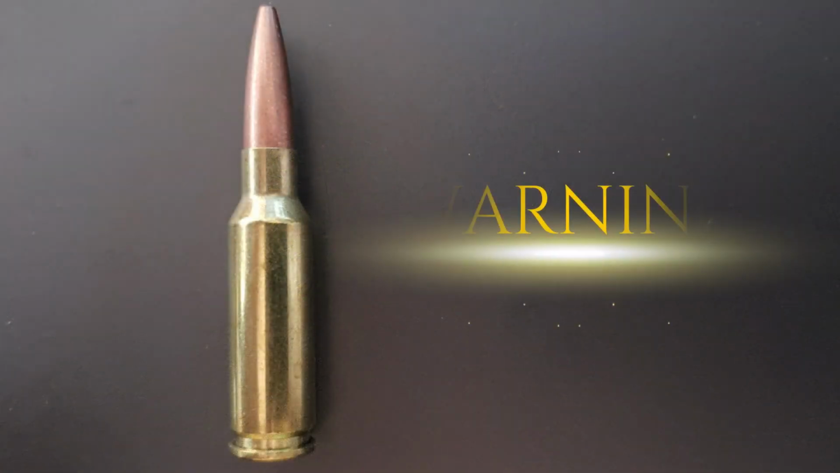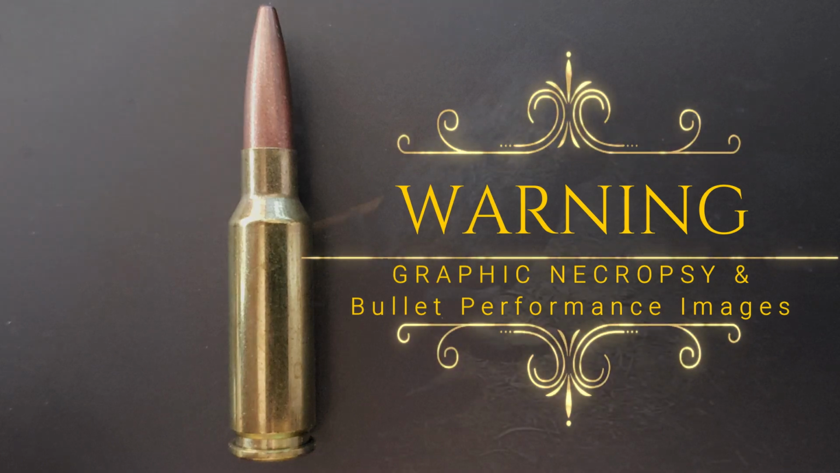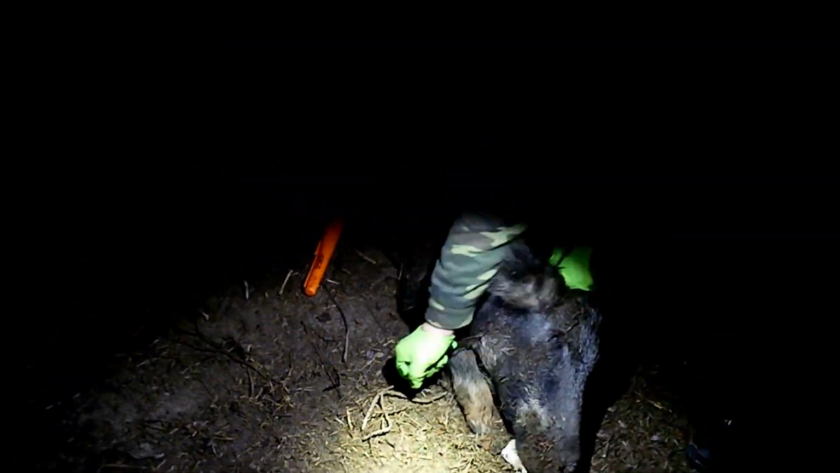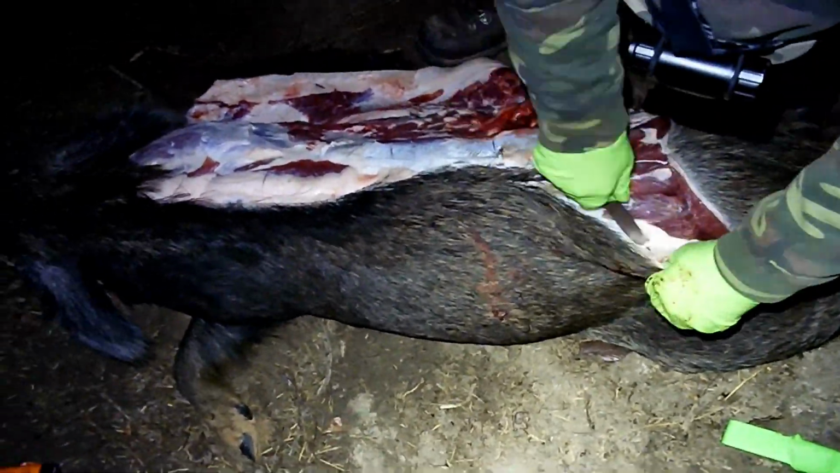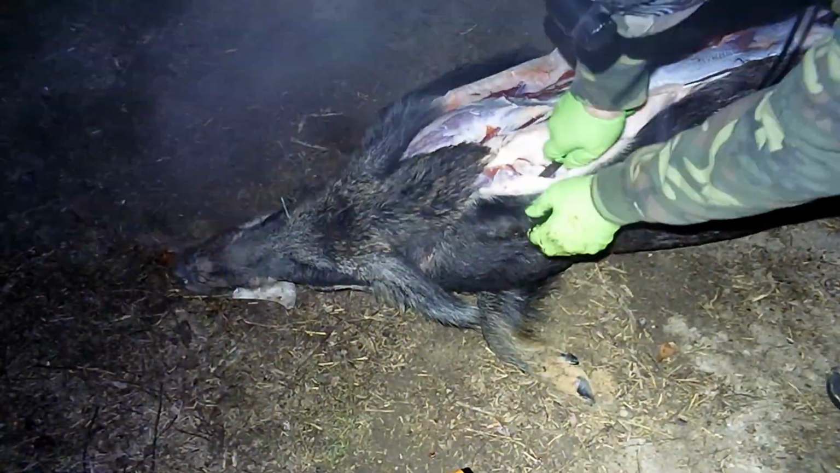And we took her back to my place for necropsy work, and this is going to get pretty graphic. For those of you that are squeamish, turn away now. The way that we open up hogs usually is doing a space shuttle cut or an H cut. Splitting along the back of the midline, and then down each of the sides, forward of the legs and behind, and then opening it up like the space shuttle cargo doors. This often does a really good job of revealing entry and exit wounds.